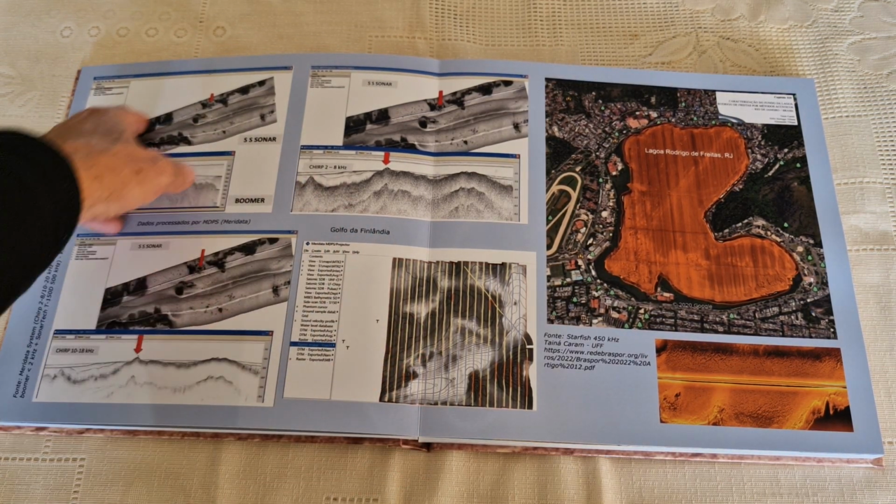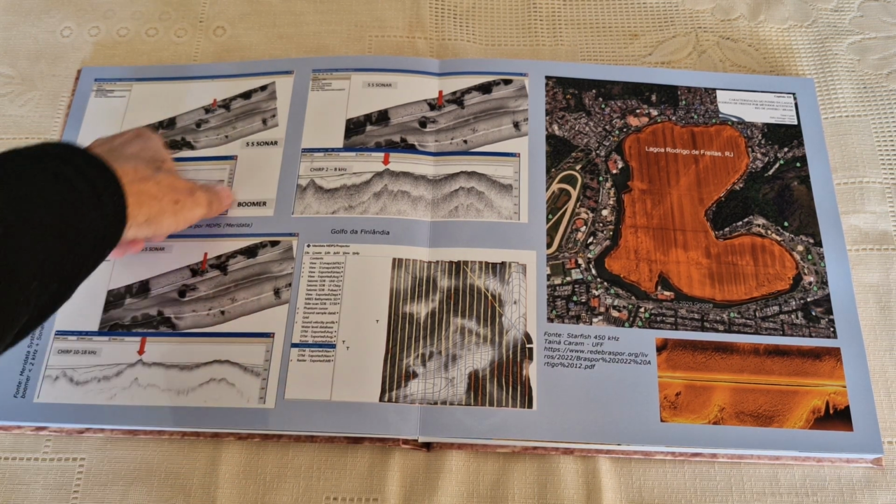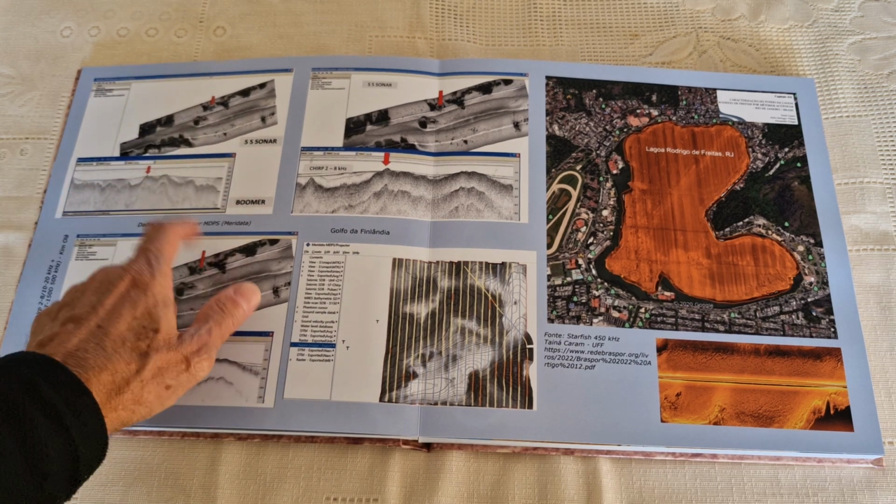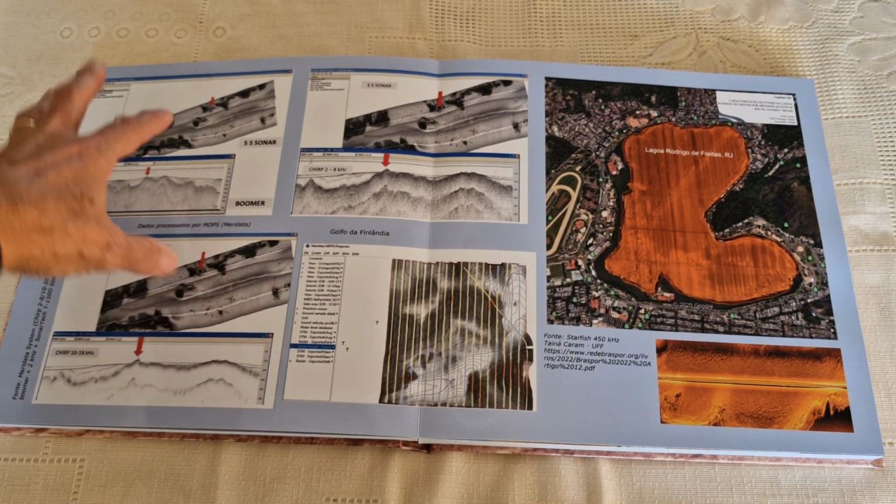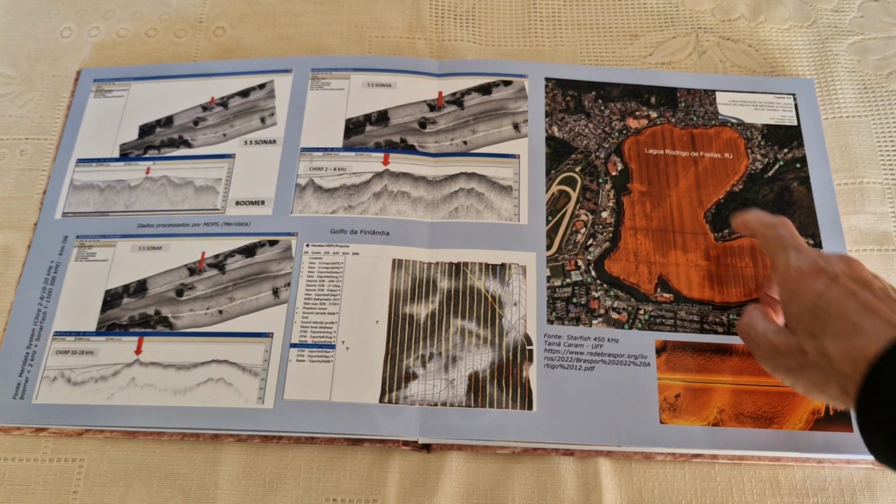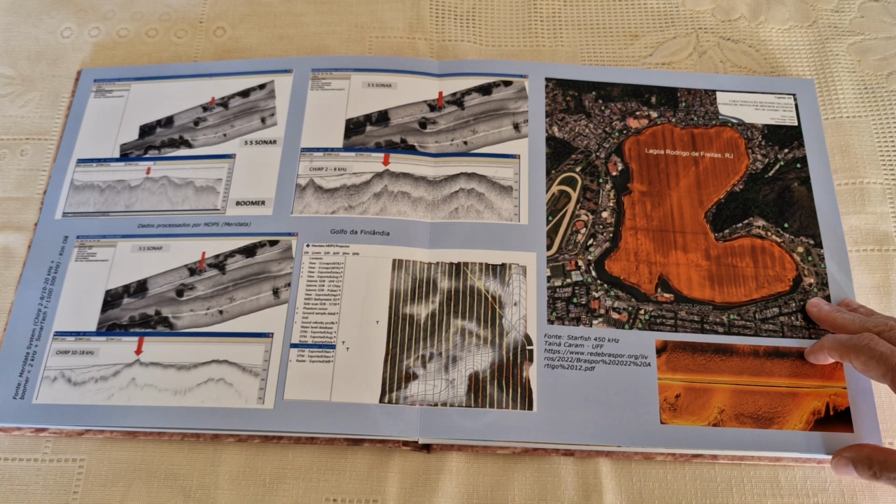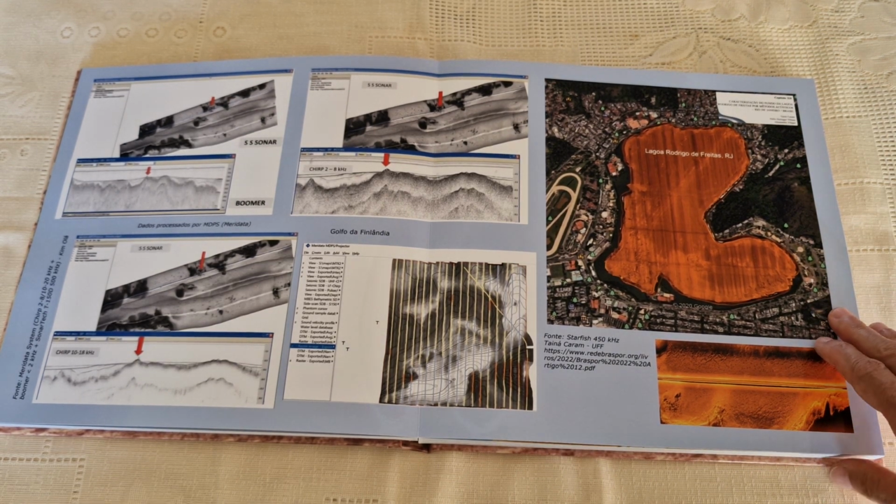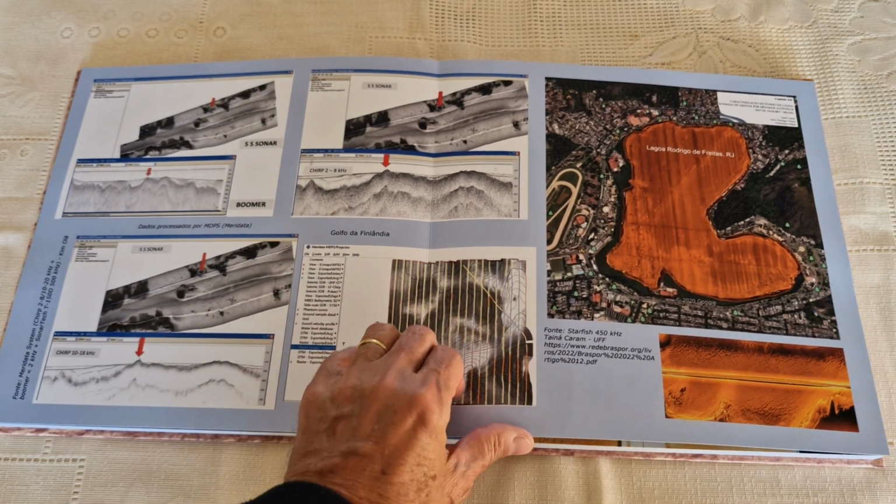Here you see some data from that Korean side scan I talked about a few pages ago. Some mosaic in Finland. That's nice data. The guys from Medidata offered me this data to show here. Here's a lake in Rio de Janeiro, the famous Rodrigo de Freitas lake. My friend Tainá and the guys, and Professor Hélio from the University of Rio de Janeiro too, gave me this mosaic.